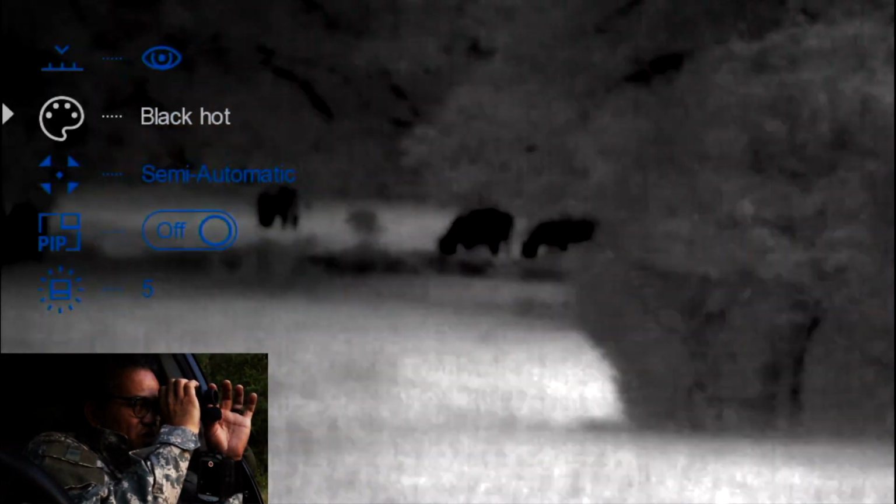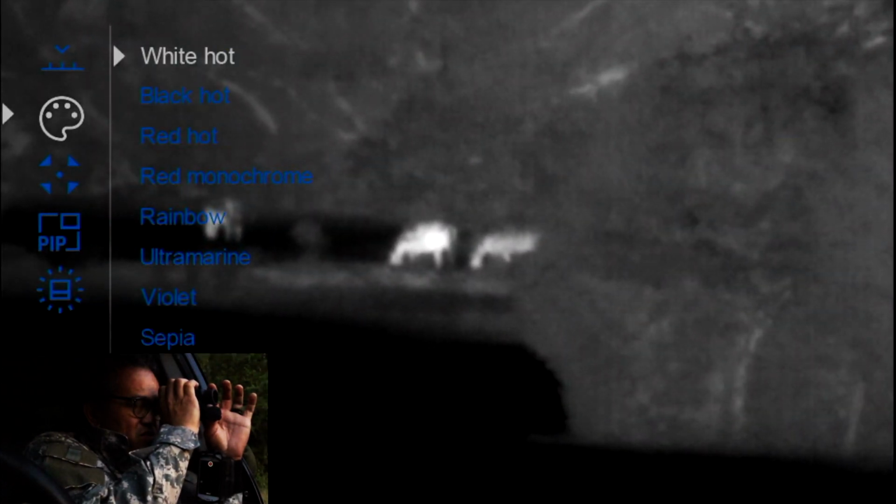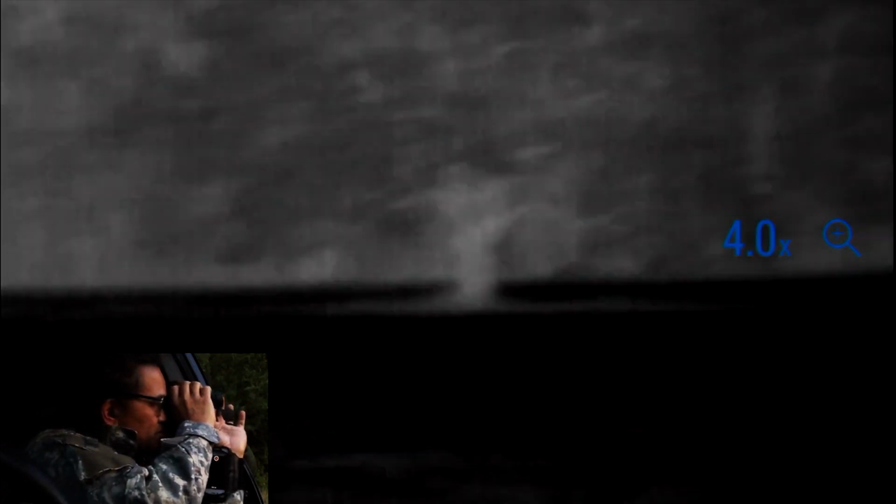Let me zoom in with white hot. Whoops, what'd I do? There we go. Okay, let me zoom in on this. Yeah, we're gonna scan with white hot. That's awesome. Looks like the deer decided to come out and play. They're probably at about 250 yards out. They're just staring at the feeder that just went off.